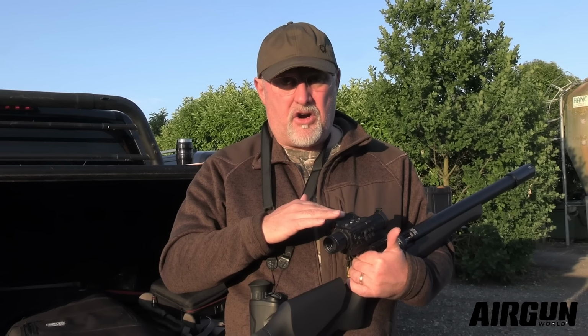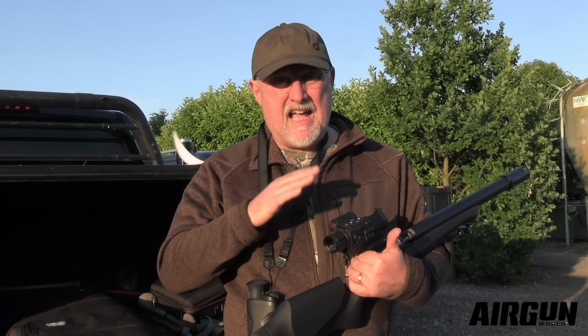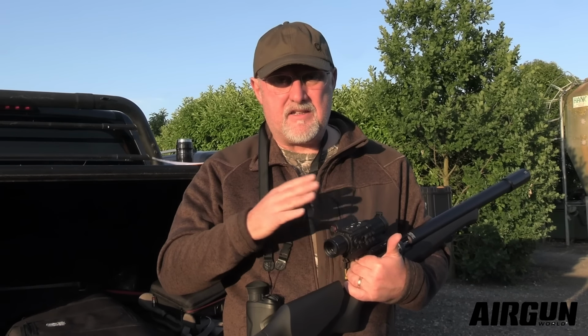There's plenty of different reticle options and colour options as well, and I find that the white and the green reticles suit me best. So I'll swap between those two to show you what that's like as well. And there's also a ballistic calculator function as well, very clever. And I'll shoot with that and without that switched on, so that you can see what that's like too.